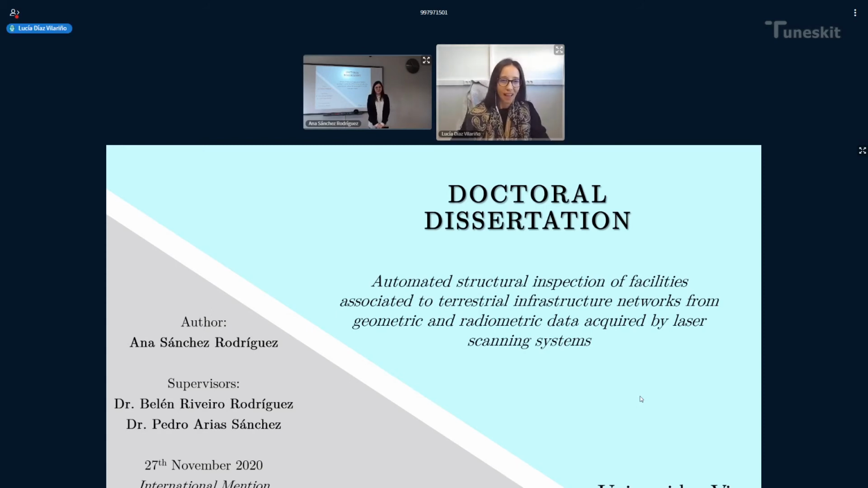Well, I have some questions, and the first question is about chapter 3. The main aim of the first 3 papers is to develop methods for automatically processing point clouds in order to detect geometric changes in ancient structures, such as, for example, masonry bridges and walls.